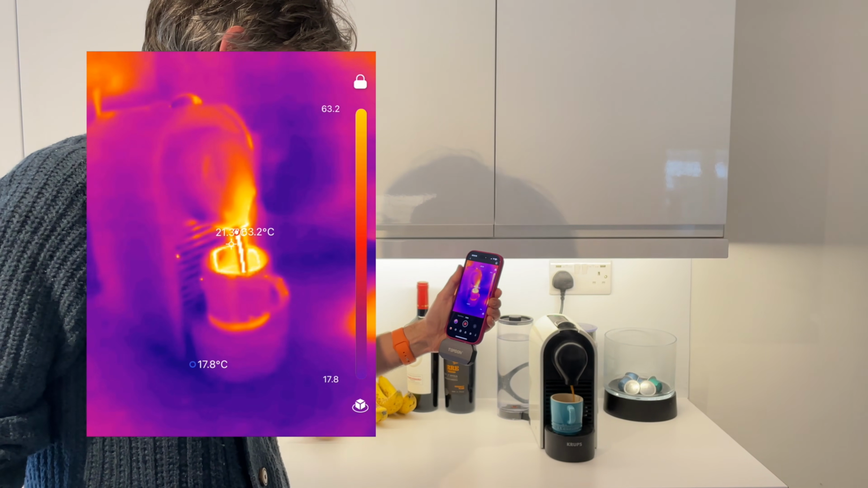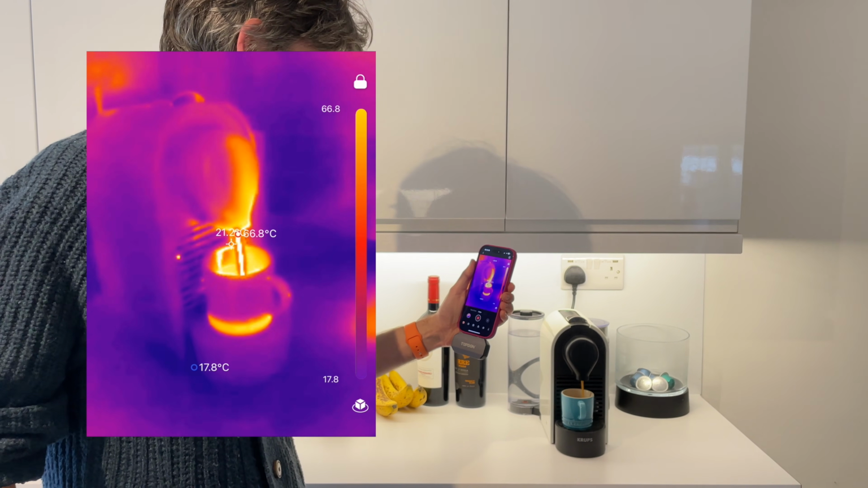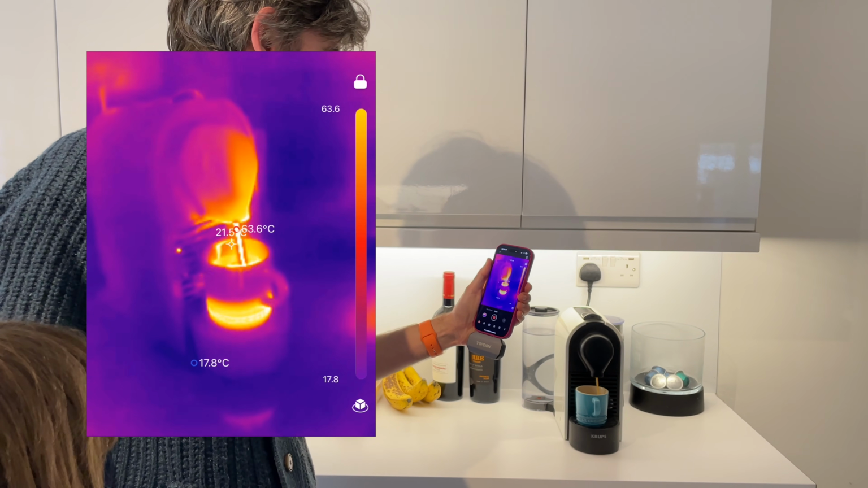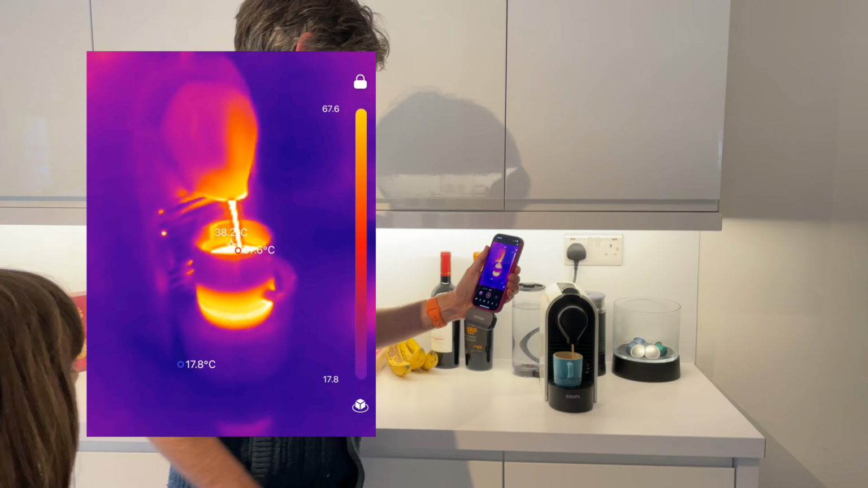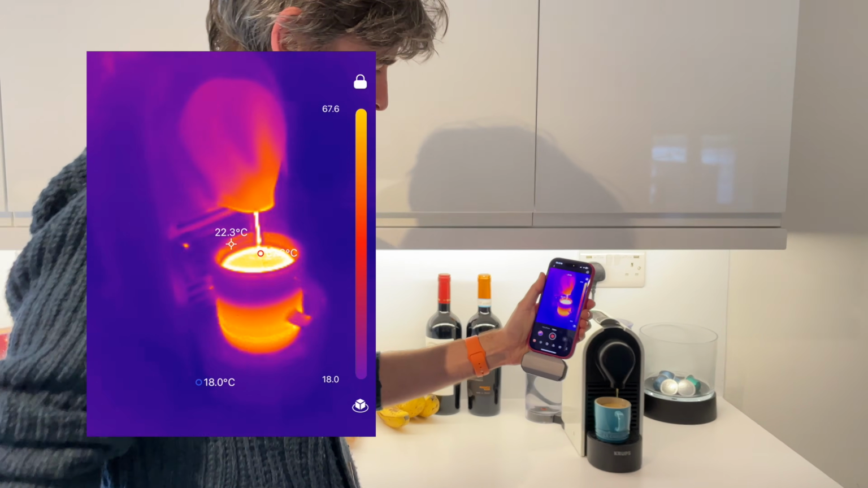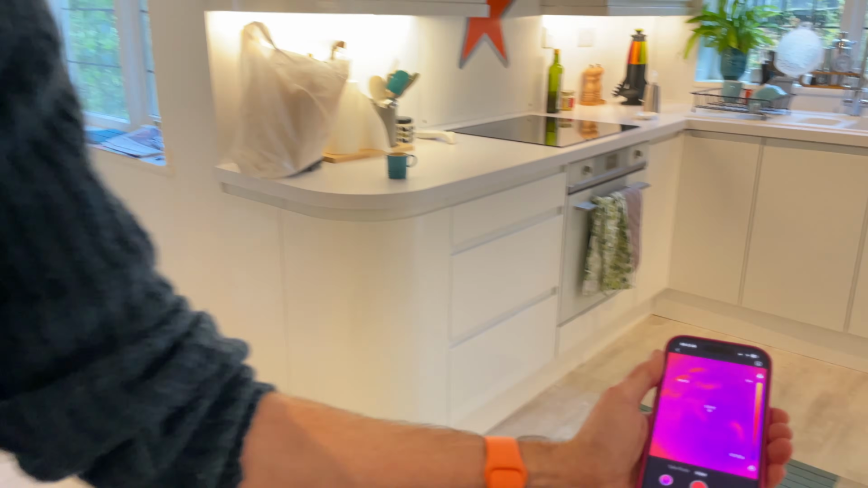Cool. Aurelia, va a vedere, corri. 65, 66 degrees. Wow. Is there anything else we can record? Footprints.